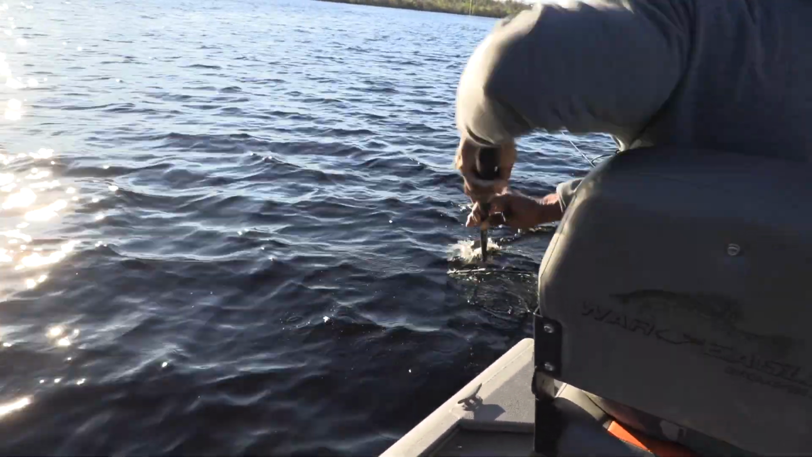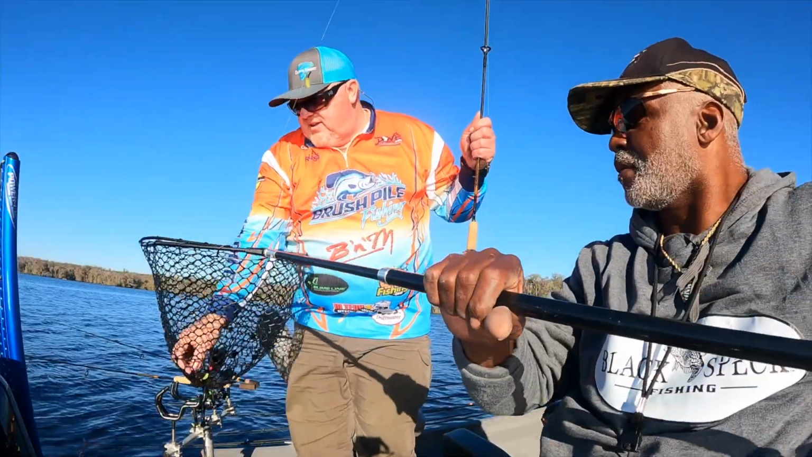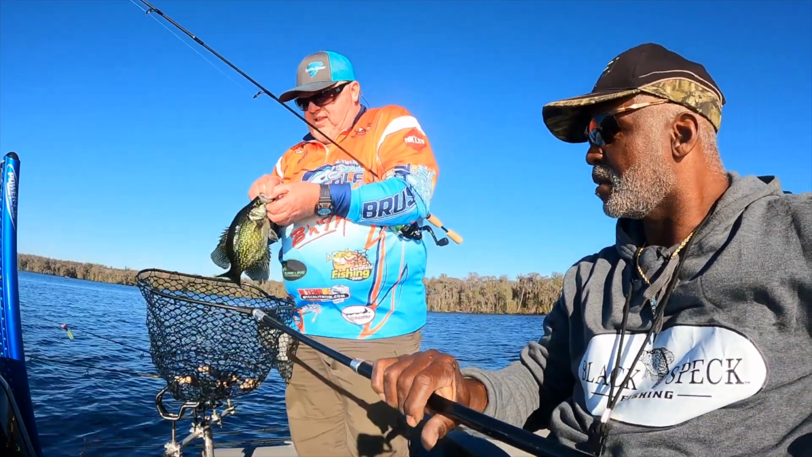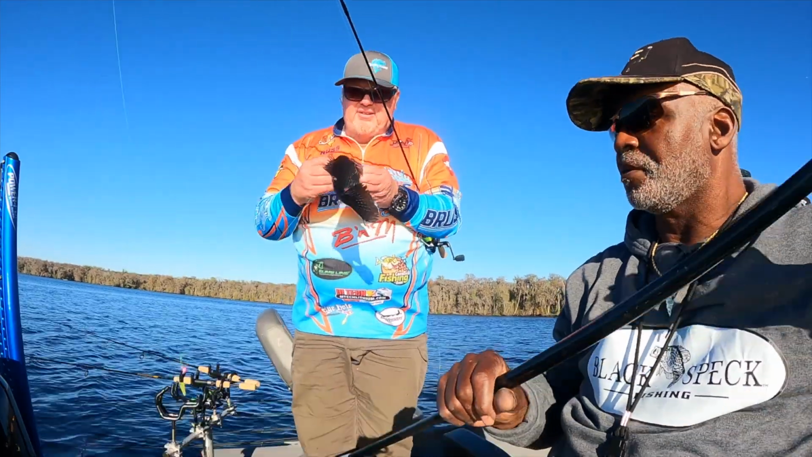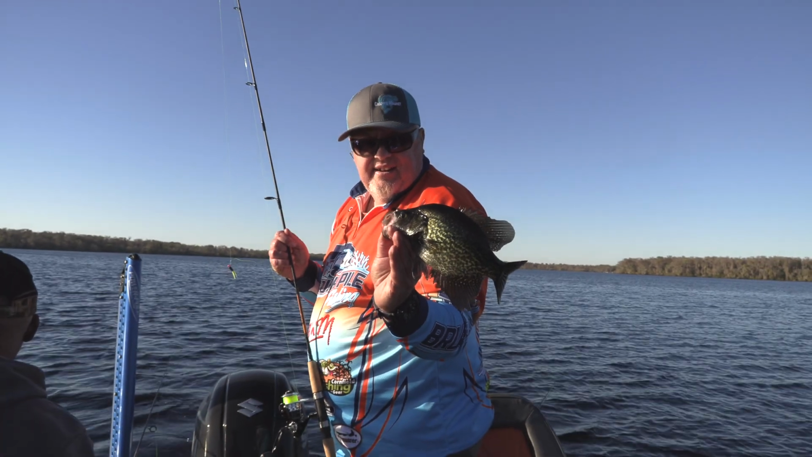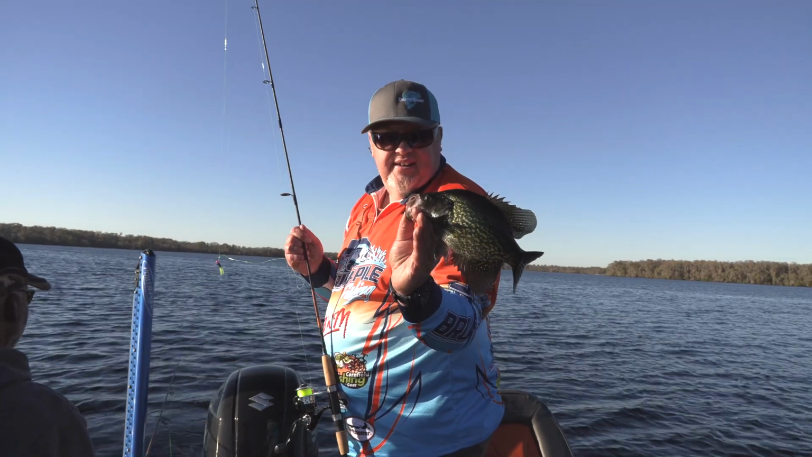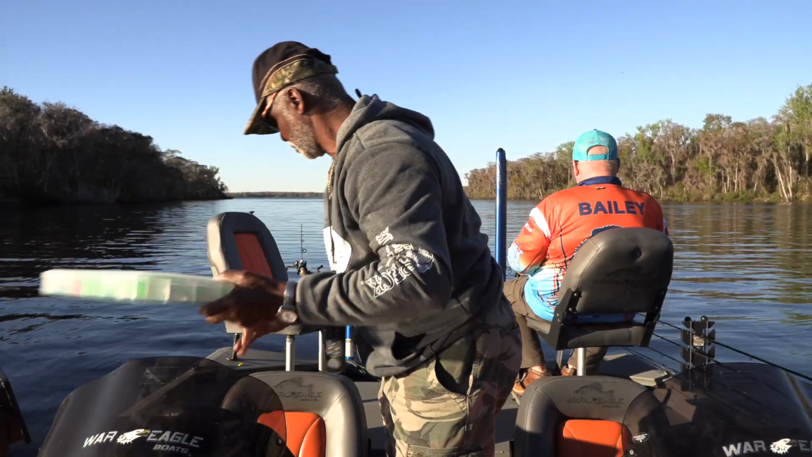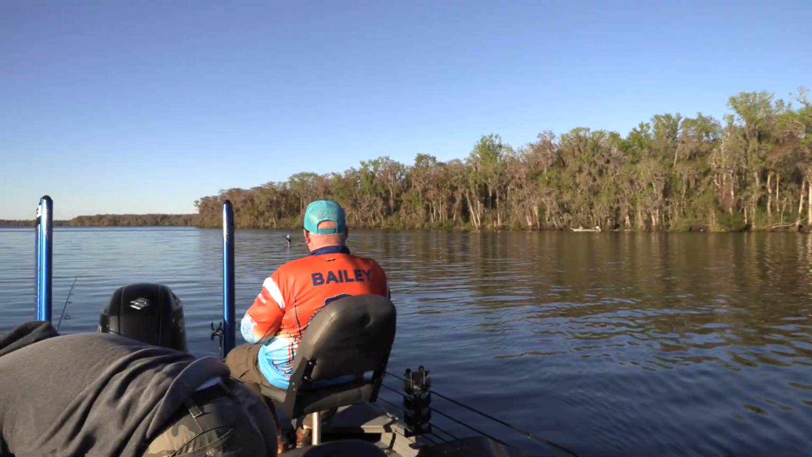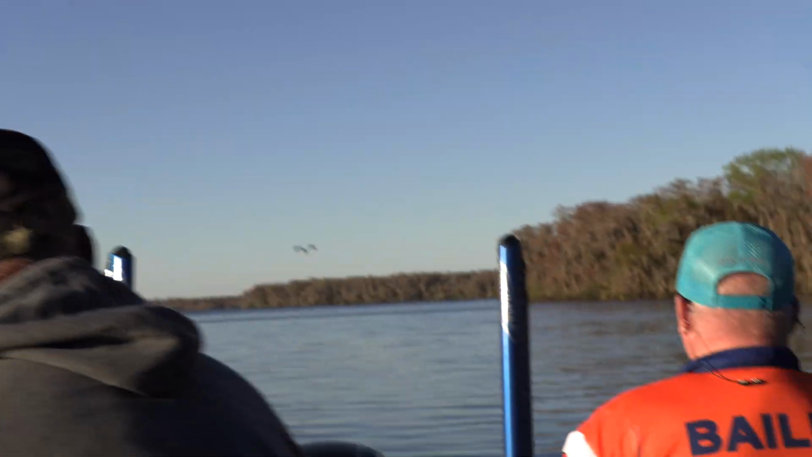Come here. There we go. There you go. Thank you, sir. Black and chartreuse with pink again. It's been a good color on this lake this year. Look at that. All these Florida fish have that same tint. I see some fish at 10 foot. Check that out. He got him a fish. Did he? Yes, he did.